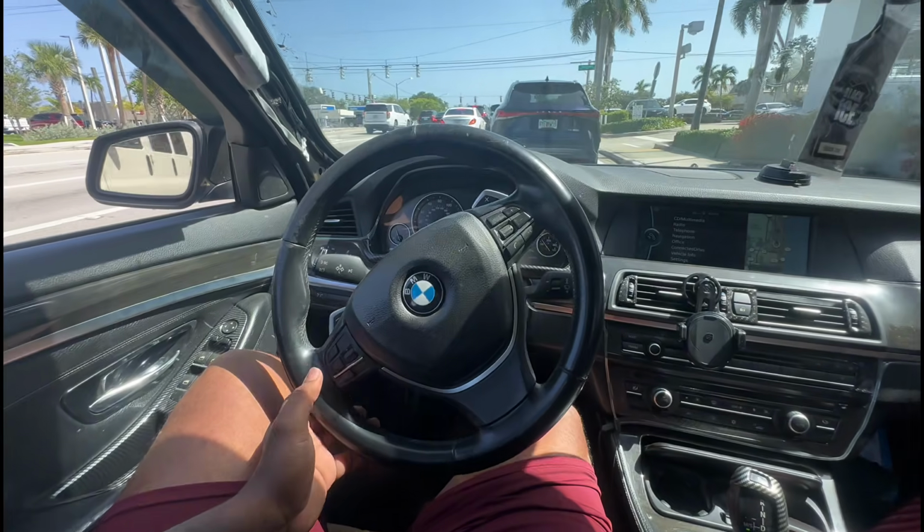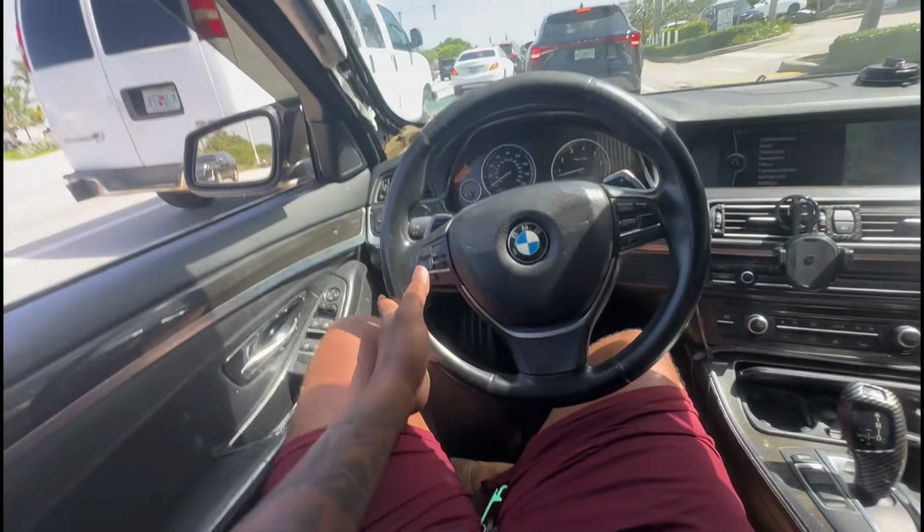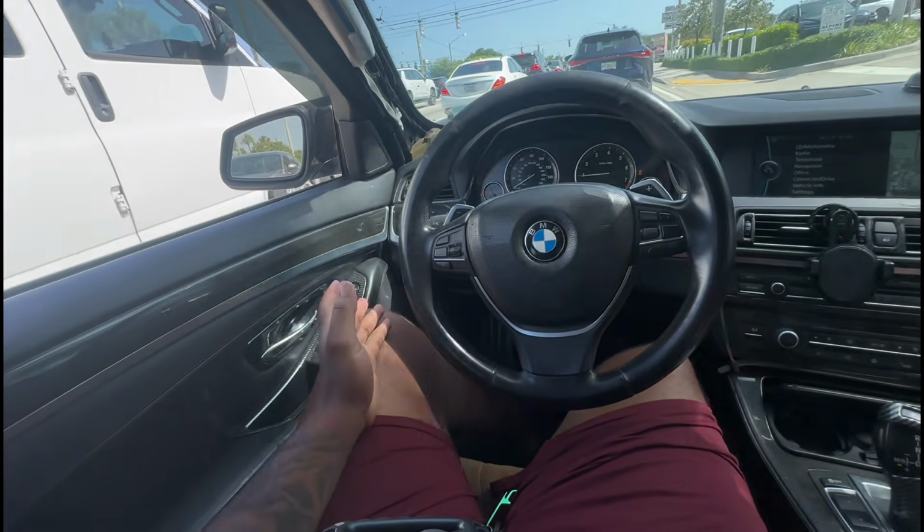We just started up, man, after 3 days of not driving the car. So this is the first time I've been driving it in like 3 days.